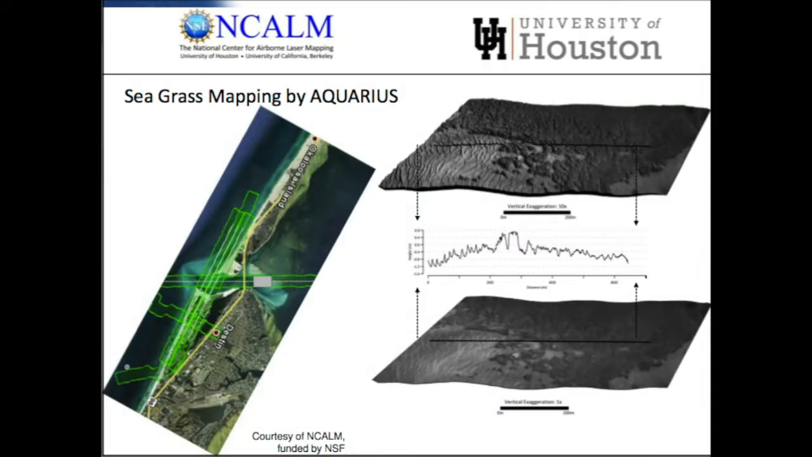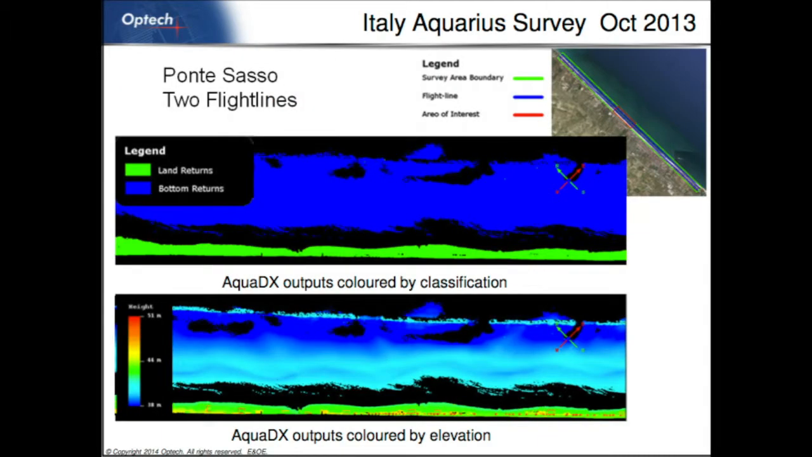They also did some seagrass mapping underneath by looking at the roughness of the returns from the sea bottom, and they were able to correlate that with some seagrass. A more recent survey was done in Italy. At the top here, there were just a couple of flight lines along the shore. This one is colored by classification. We can classify land in green, the bottom in blue, and this one is just colored by elevation.